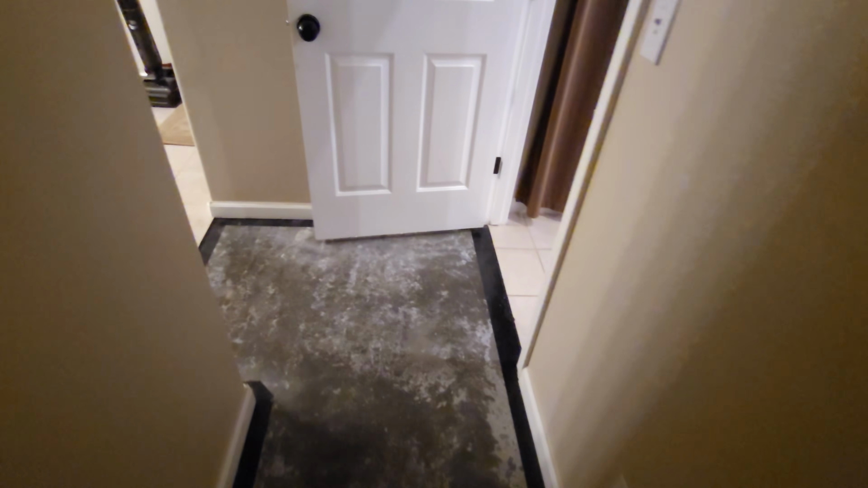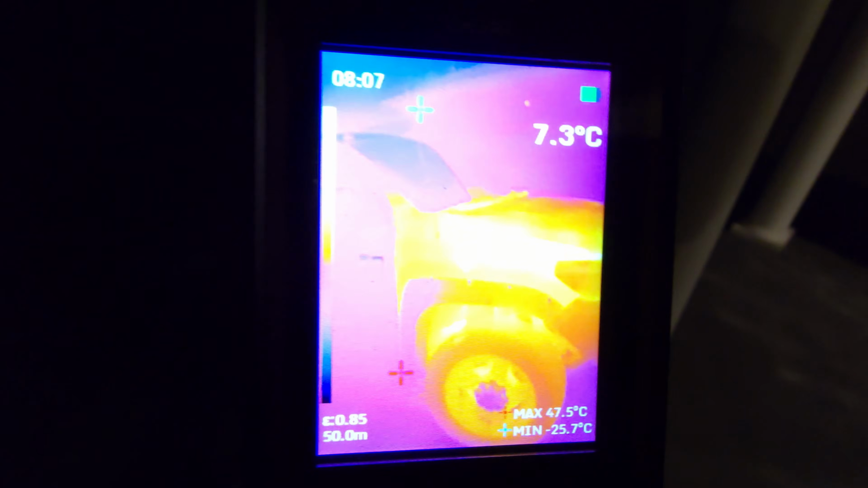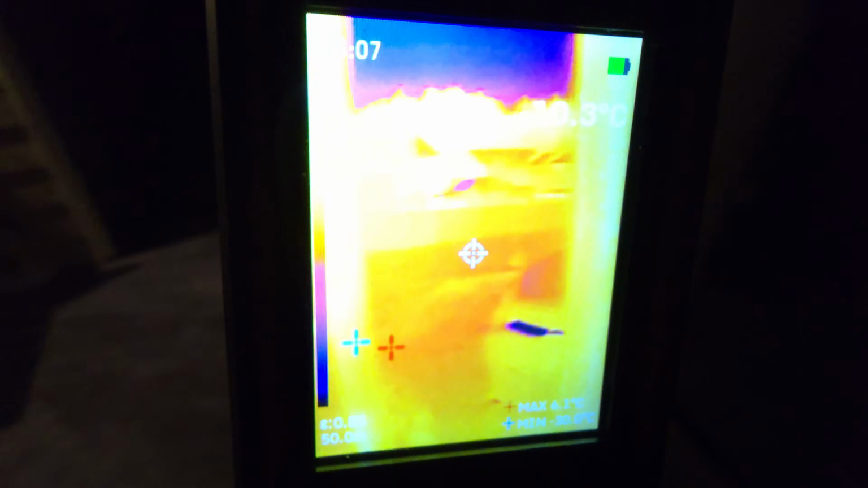Okay, let's go outside and see if we can find anything. Okay, so I just took my truck for a drive and we're outside here. We can see it right there. Yeah, you can see the tires, the engine's still warm, the brakes are warmer. And we can go over to the house here and we can see, that's kind of a good sign. We don't really have a lot of heat escaping around the edges here, so that's kind of nice. But yeah, you can see that's a pretty handy device here.